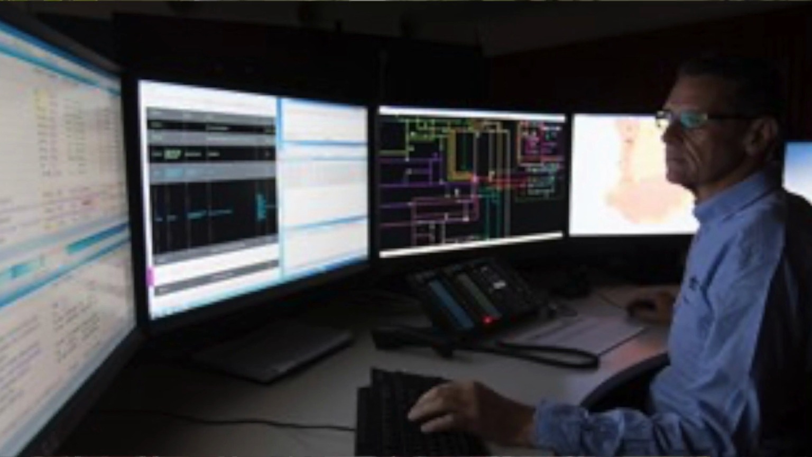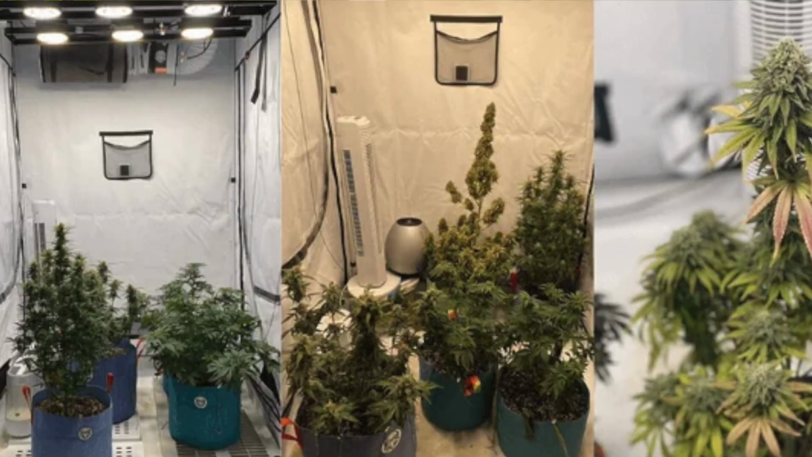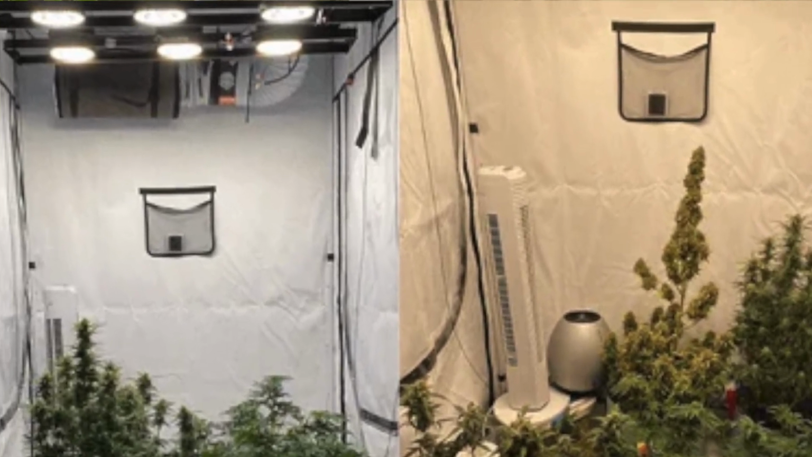A grow house typically uses 41,000 kilowatt hours per month compared to 630 kilowatt hours for an average home. Criminals are stealing tens of thousands of dollars of electricity a year this way per house. The setups typically comprise powerful lights, air conditioners, fans and water pumps operating for up to 24 hours a day. Water pumps feed the plants and fans circulate the air, venting to where odours won't be detected. All of this makes the house irradiate infrared light visible from the air as heat signatures.